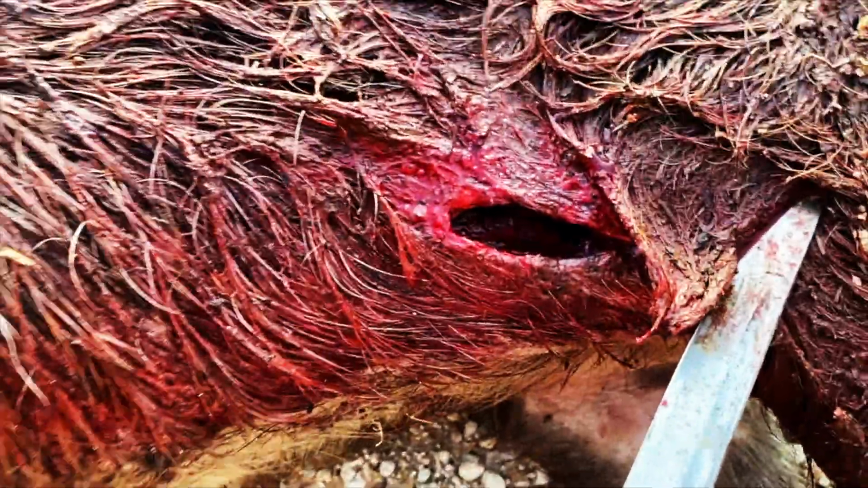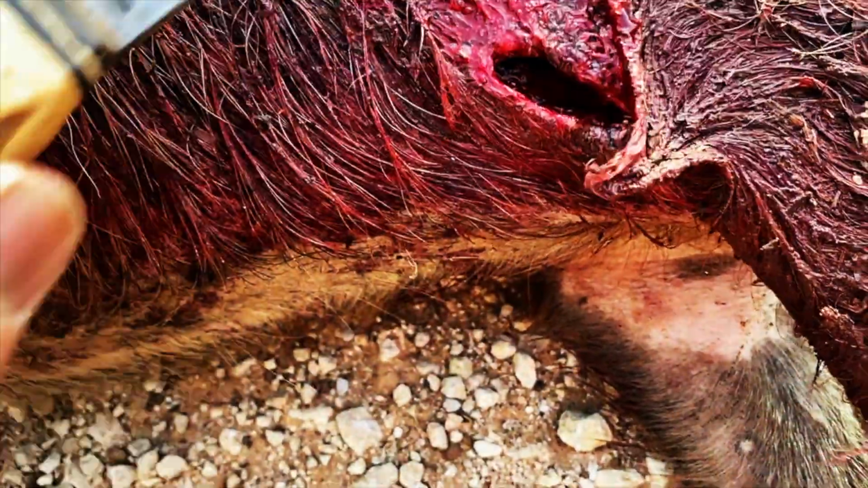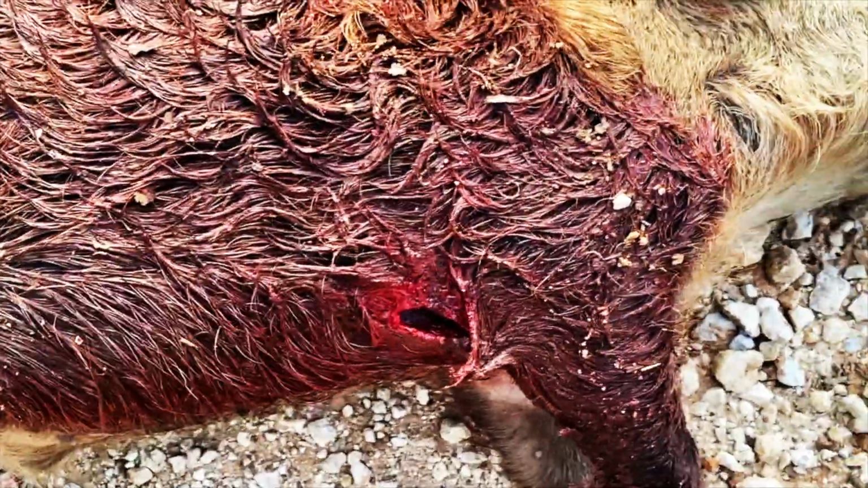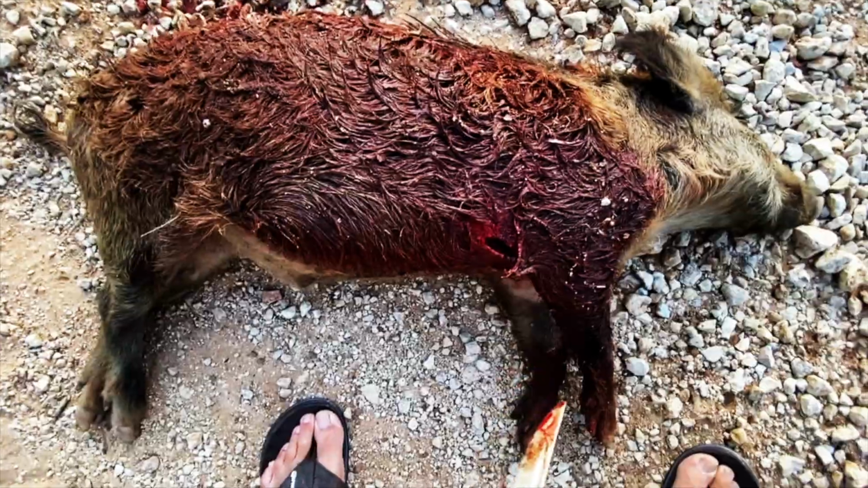Look at that. Doesn't that look like the bullet exited sideways? I know it didn't, but look at that damage though, man. That's incredible. This piglet smells really good, so I'm going to rip the back straps out. I don't know if it's worth doing a necropsy because he's so small. It's really not comparative. I could have shot this thing with a .22. It would have dropped him.